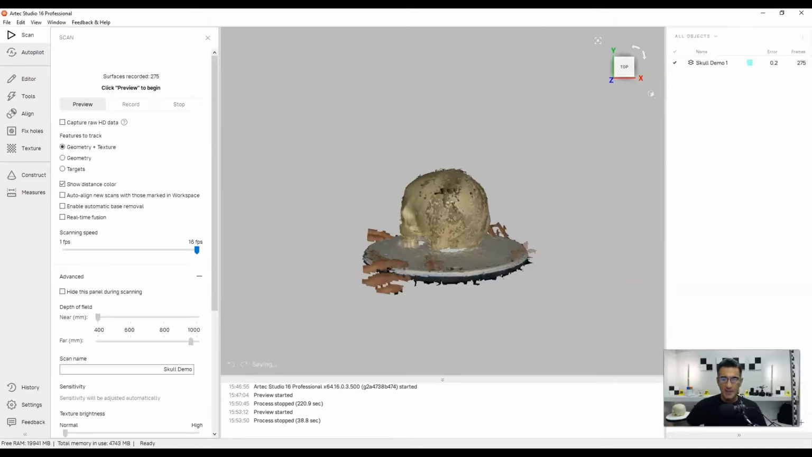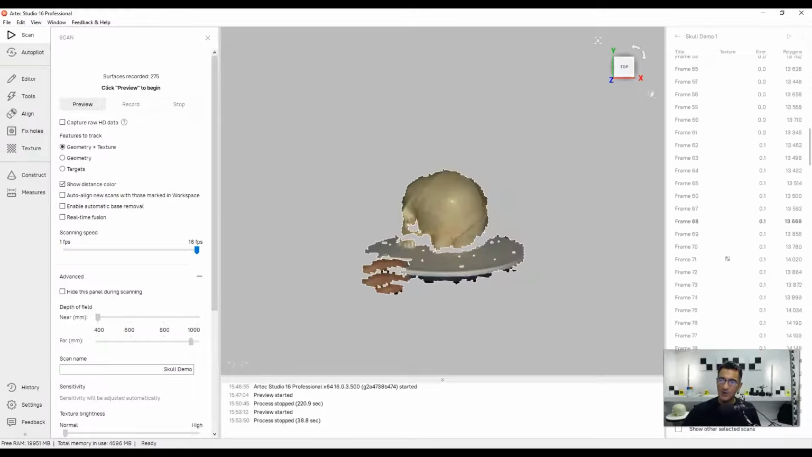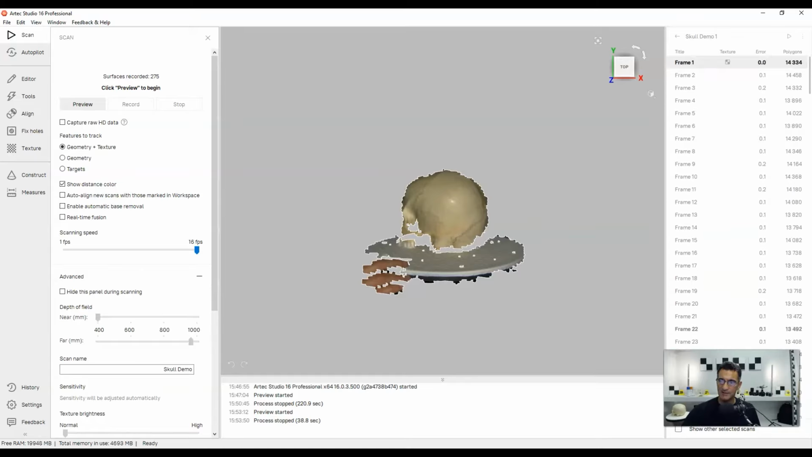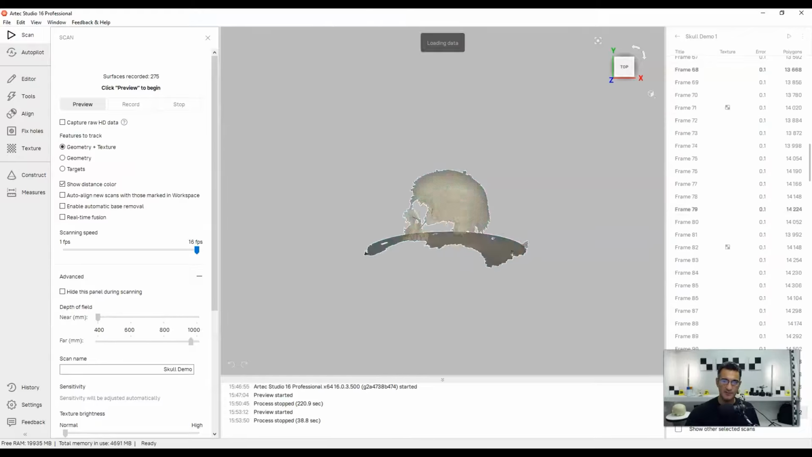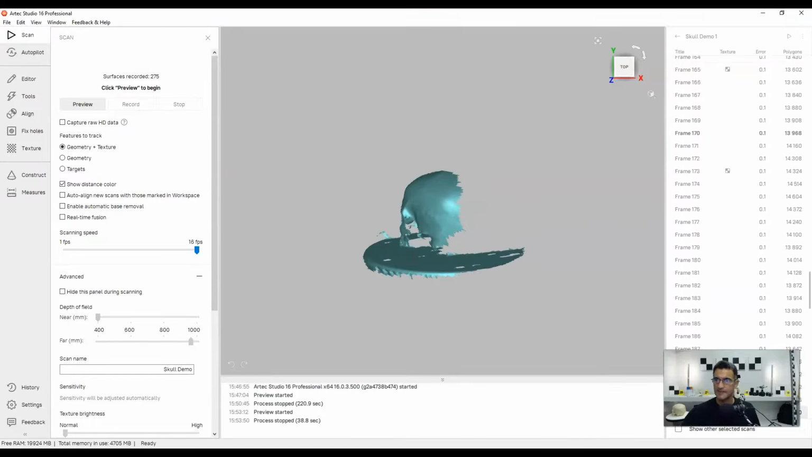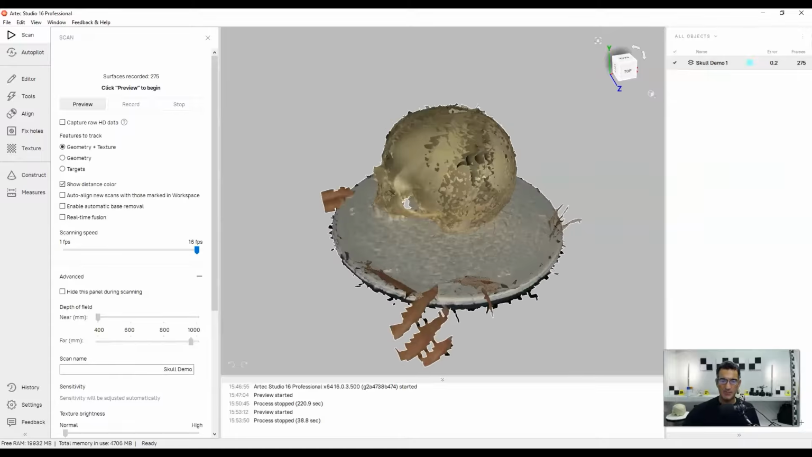Okay, great. So this is my first scan, and it's called Skull Demo. If I right click, I can rename. That's not a problem. And if I double click on this, you can see all of the different frames that I have here. So you get into all the individual frames, and if I click on one and I slowly go down, you'll see it's just like frames in a movie as it moves around. So a lot of different frames to work with. Now I'm going to back out of that because you don't need to do anything with that. You just need to collect the scans.